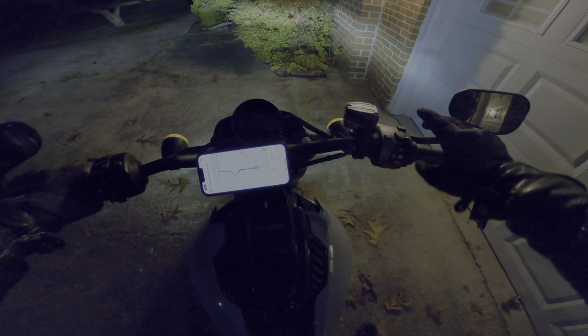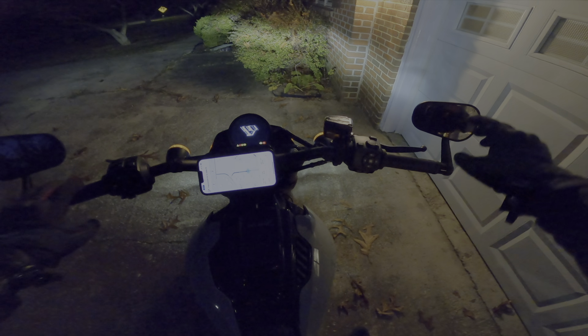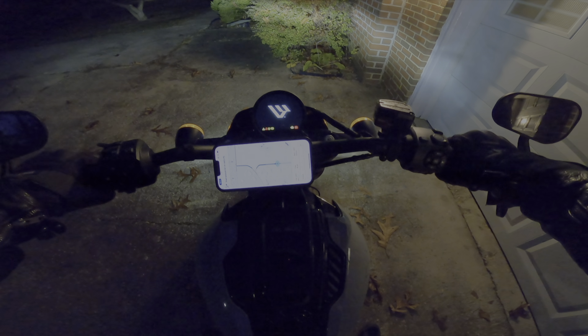All right, the first thing I want to talk about is one of the cool things about having an electric motorcycle: you can blast out and no one's gonna hear you at night, and you don't have to worry about waking the neighbors up, that kind of thing.